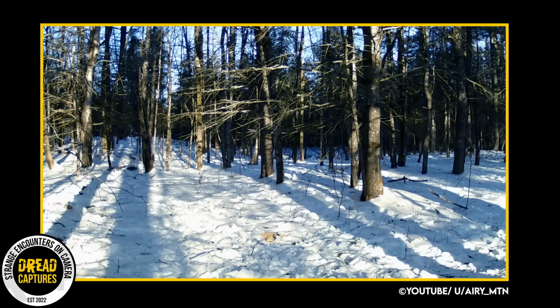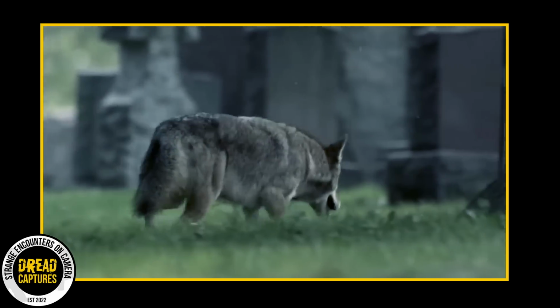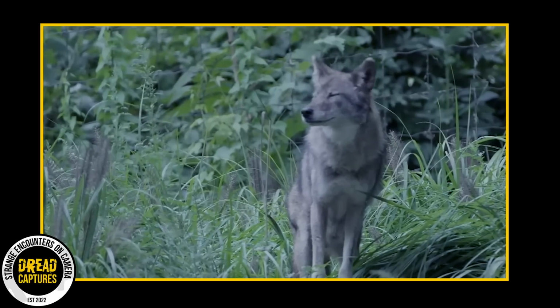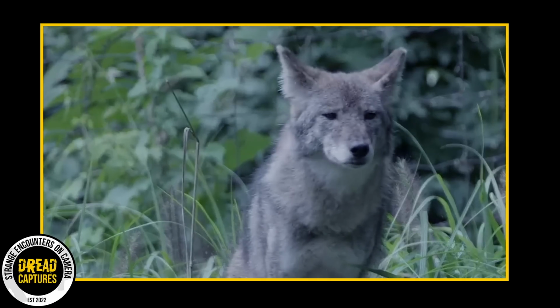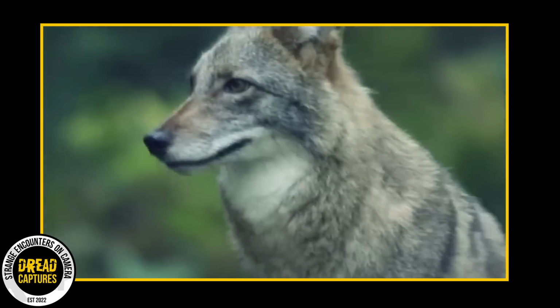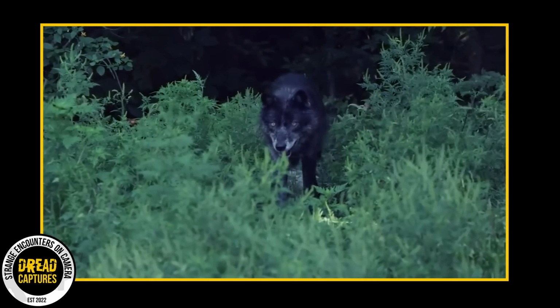Interestingly enough, another person commented and he thought that these were coy wolves, a coyote-wolf hybrid found throughout eastern North America. You can see them all the way from Canada and south to Virginia. Coy wolves have the common characteristics of the coyote and the wolf. Size-wise, they're bigger than a coyote but smaller than your common gray wolf.